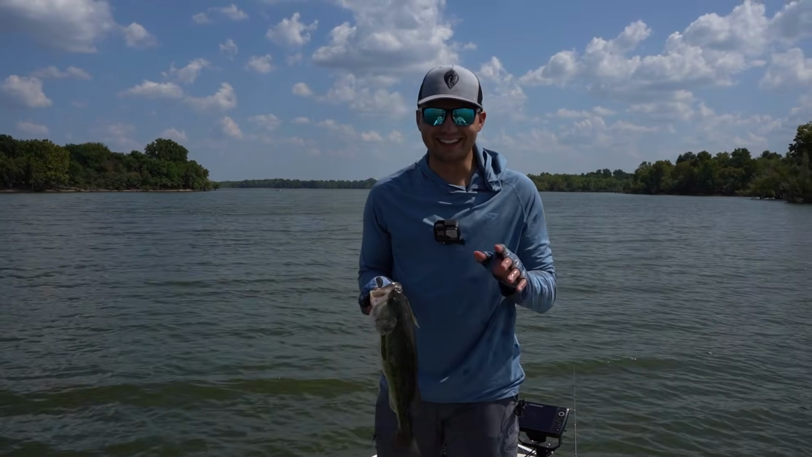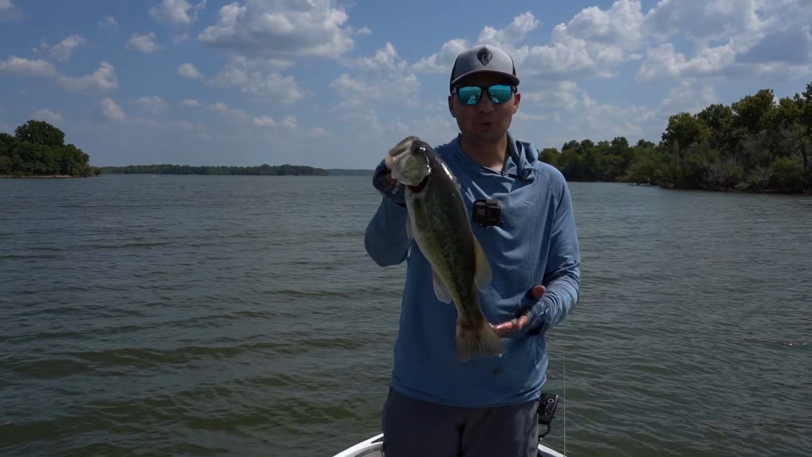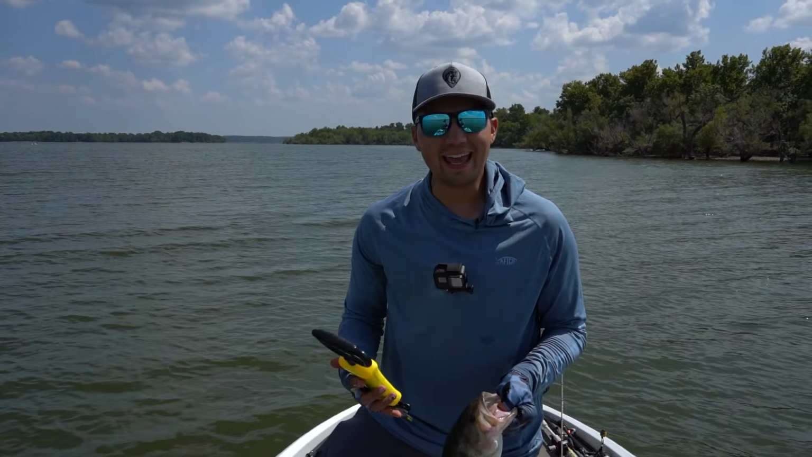Oh man, guys, that is crazy. I put the bigger one in the live well just because I didn't want to lay it on the carpet. I don't normally have to weigh 2 fish at once, so one's in the live well, and we'll take them out here in a second and weigh them. But let's get this first guy weighed. That is unbelievable. 2 fish in 1 cast at the end of August.